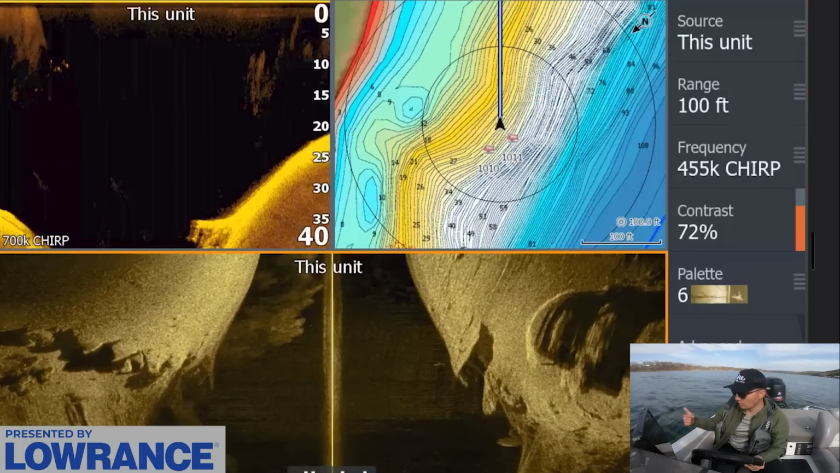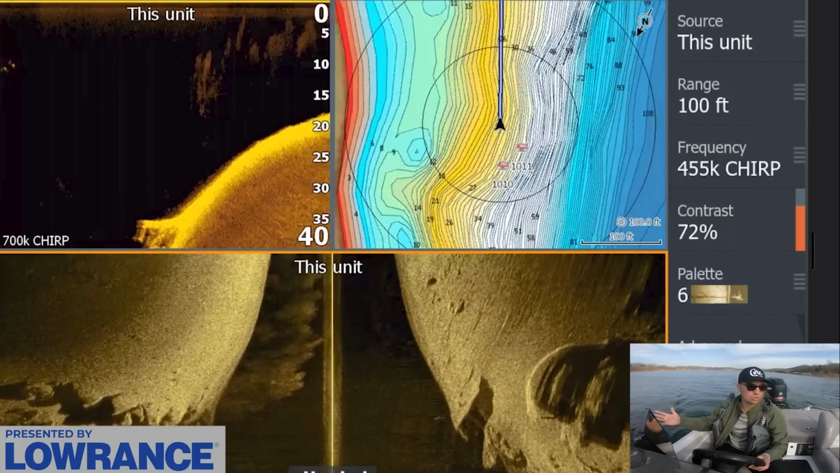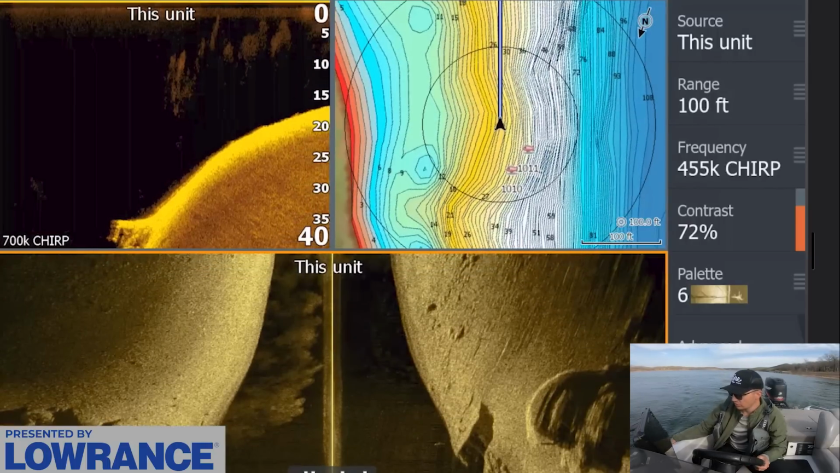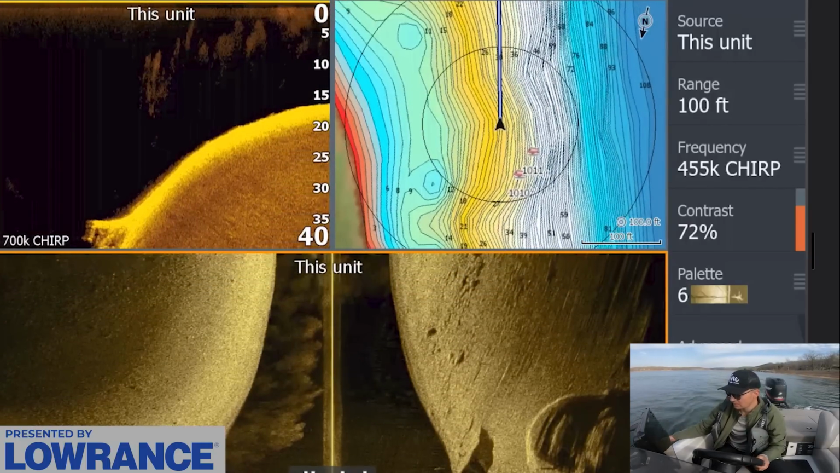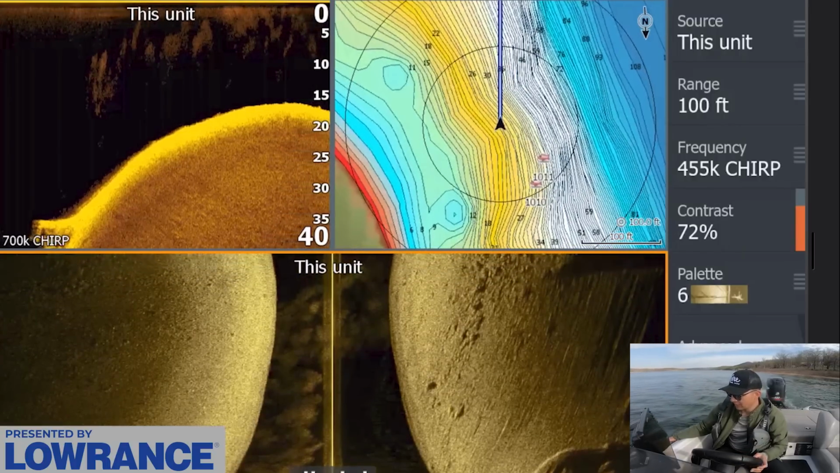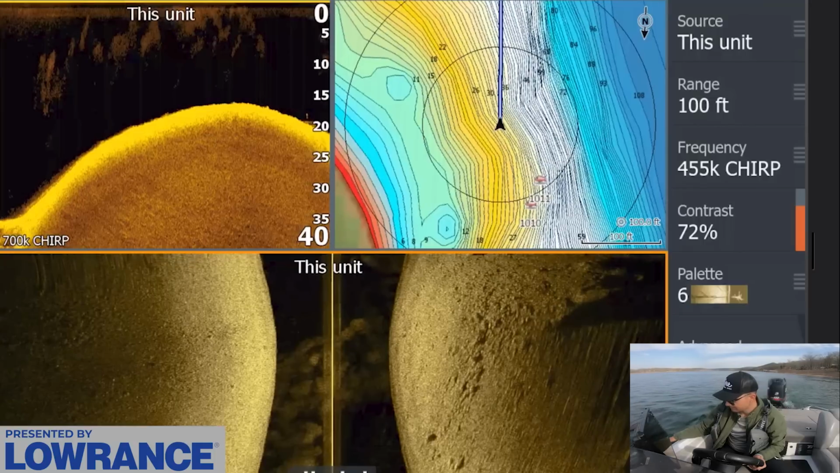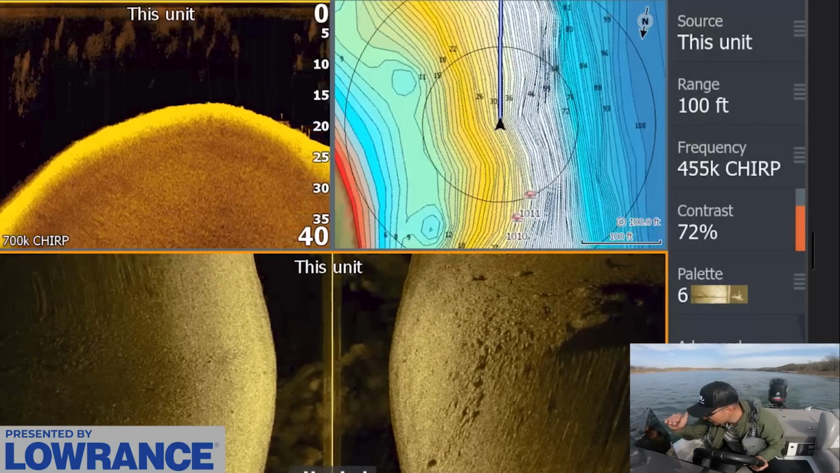So that's another reason why I re-graph areas multiple times, guys, before I just start dropping the trolling motor and start fishing. Because if those fish had been set up in a specific spot, we might have been able to see them again when we regraph the area, but that is not the case. So I'm gonna keep rolling for a minute. And I'm just trying to see if we see any fish.